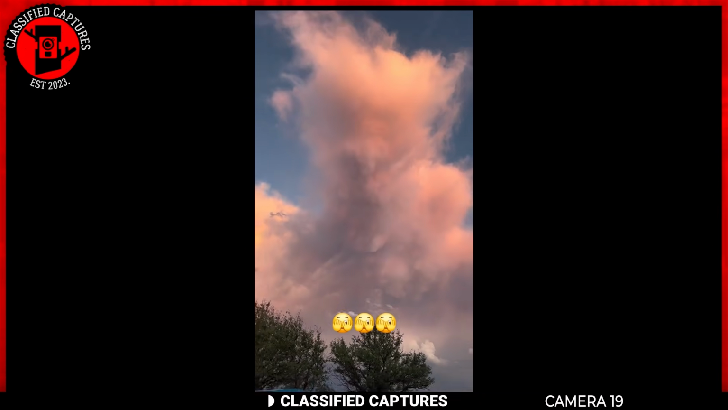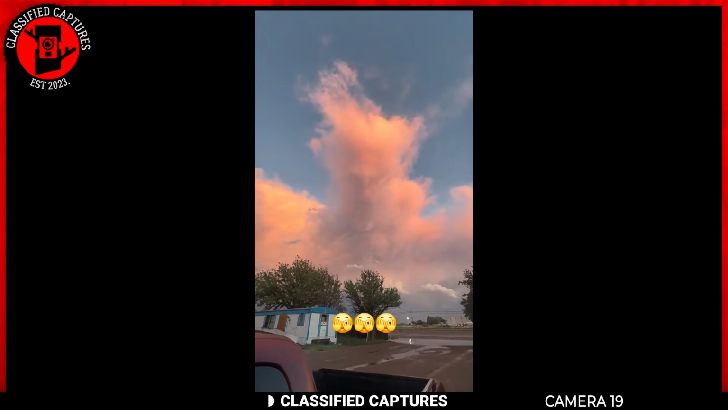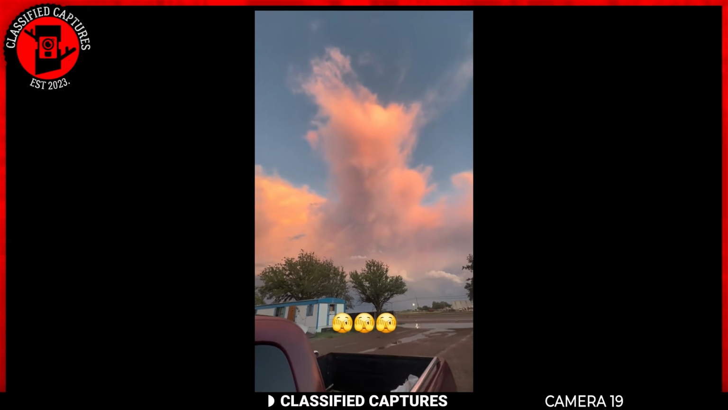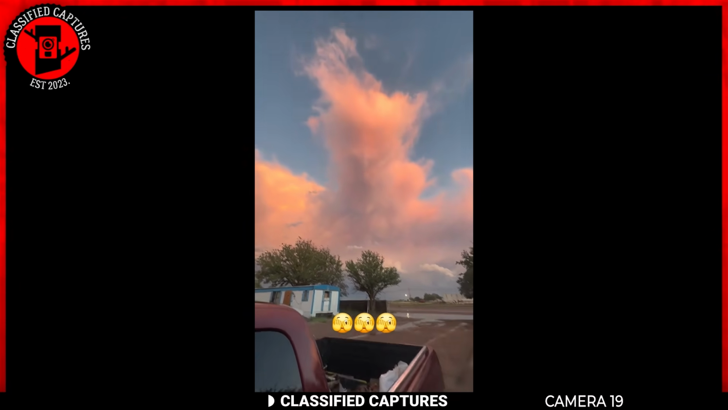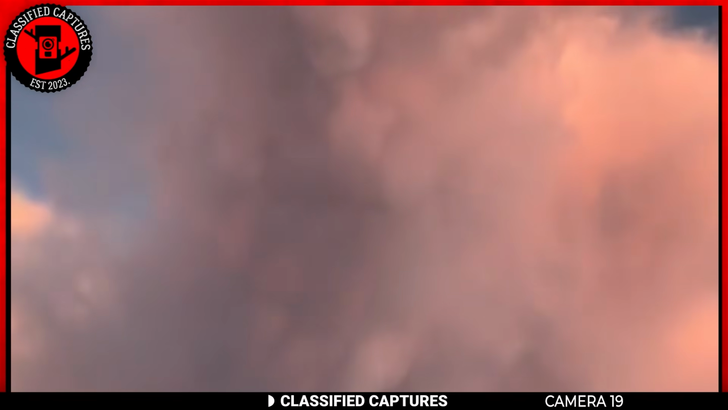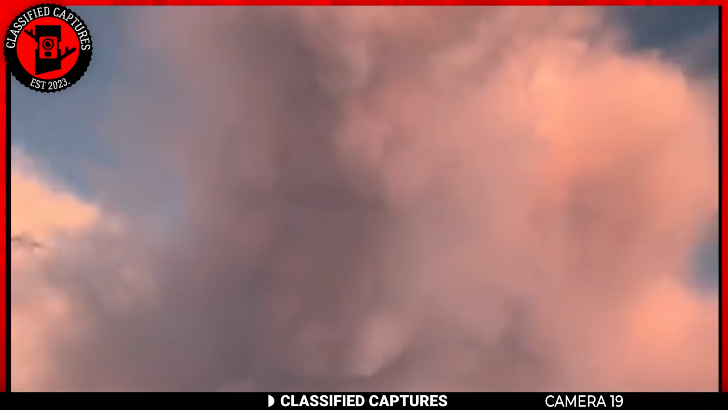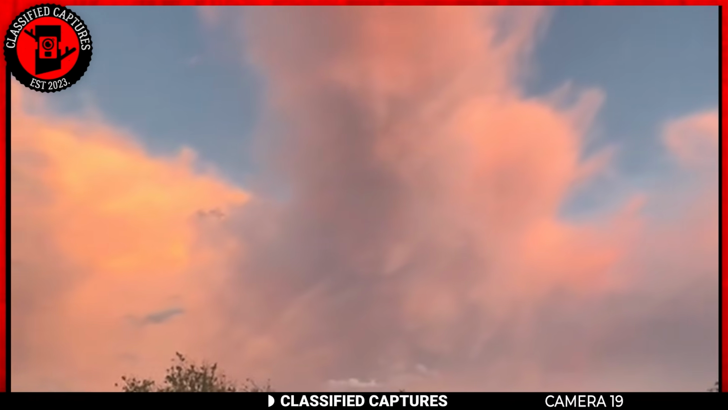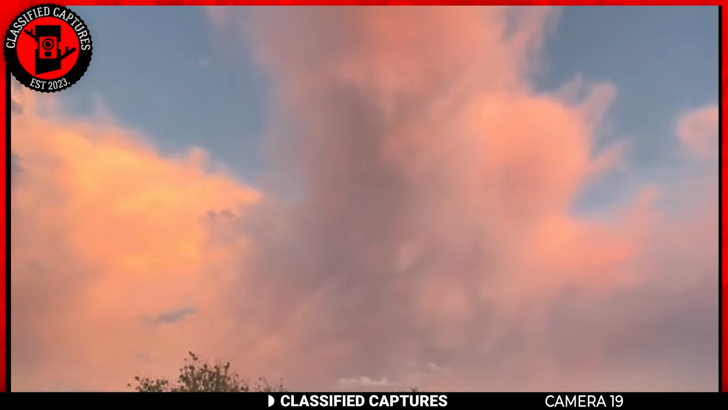This phenomenon is likely an example of pareidolia, where the human brain perceives familiar patterns such as faces in random or ambiguous visuals. However, it's fascinating how nature can sometimes create these spooky and awe-inspiring sights. Whether you see it as a natural coincidence or something more, it's certainly a chilling and memorable sight.